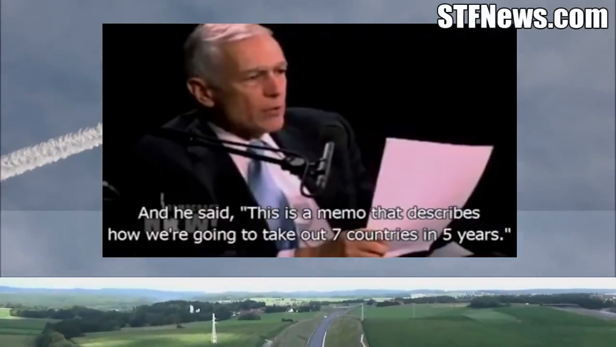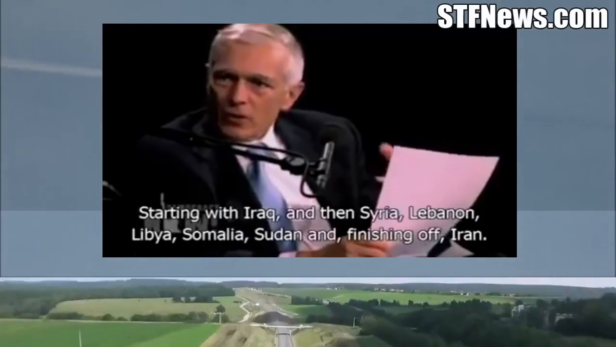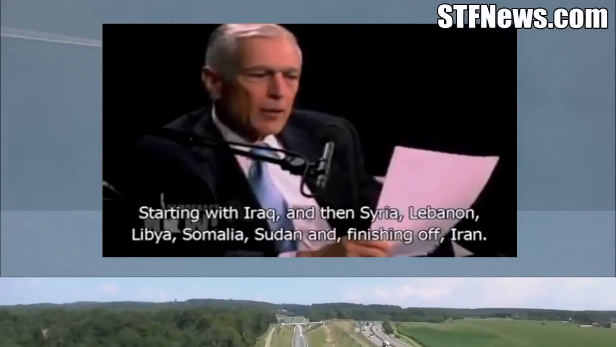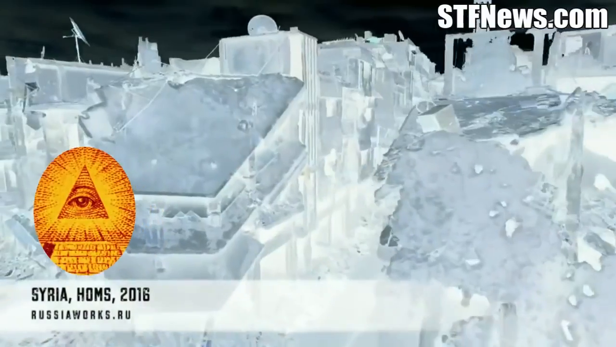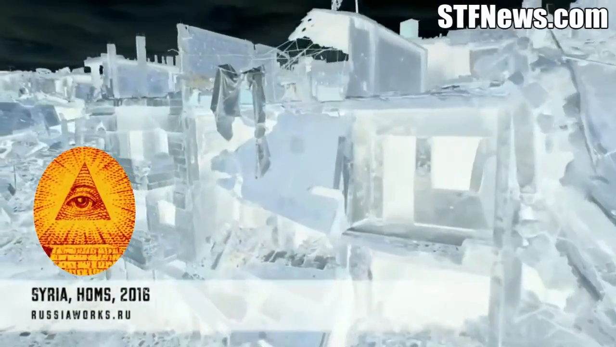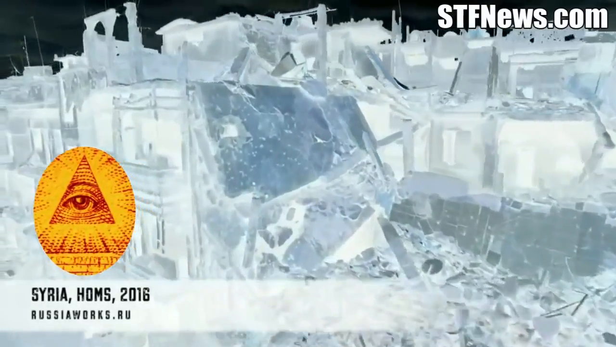This is a memo that describes how we're going to take out 7 countries in 5 years, starting with Iraq and then Syria, Lebanon, Libya, Somalia, Sudan, and finishing off Iran. This is the New World. Take a good look at it. Brought to you by the New World Order, death, destruction, and despair.